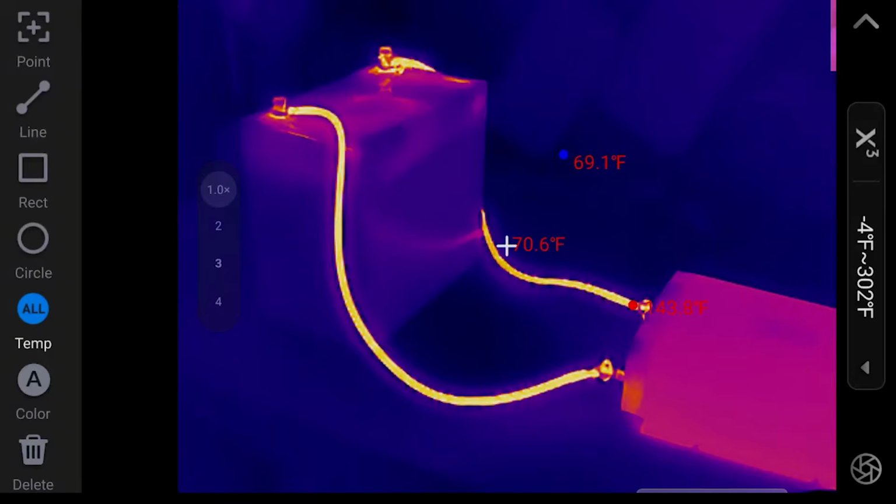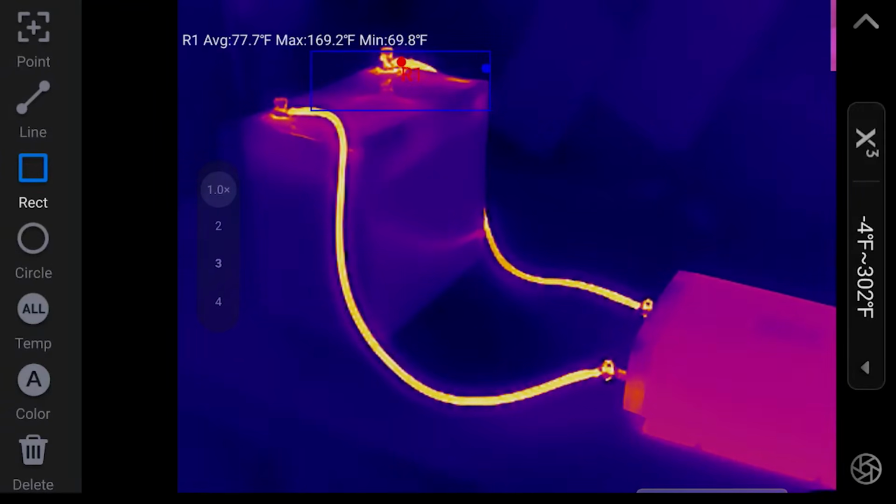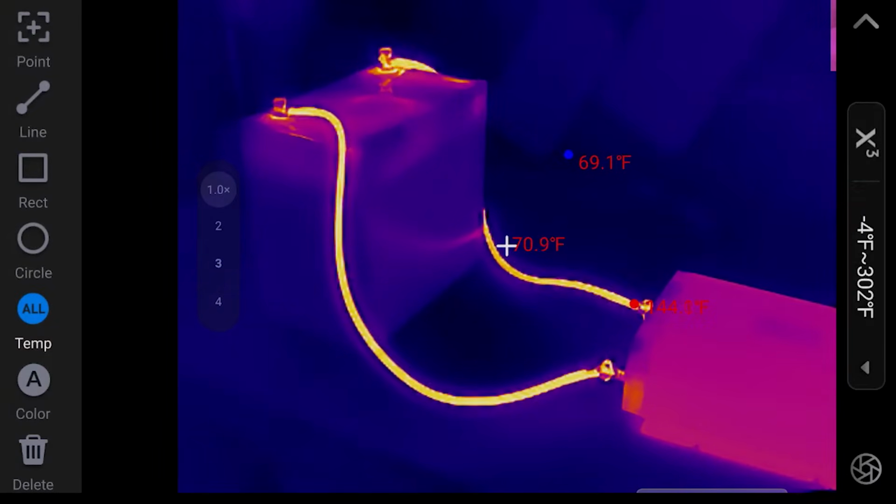But I want to know what the temperature at the highest of the image is. So, it's almost like I have to do a rectangle around here. And now it shows 169 degrees Fahrenheit. So that's the hottest point, but it's not always triggering the highest point. Let's just click all. And yeah, we click on all again, and it goes back to showing the 144 degrees Fahrenheit of the inverter positive, and not the 167 degree Fahrenheit of the actual positive on the battery.